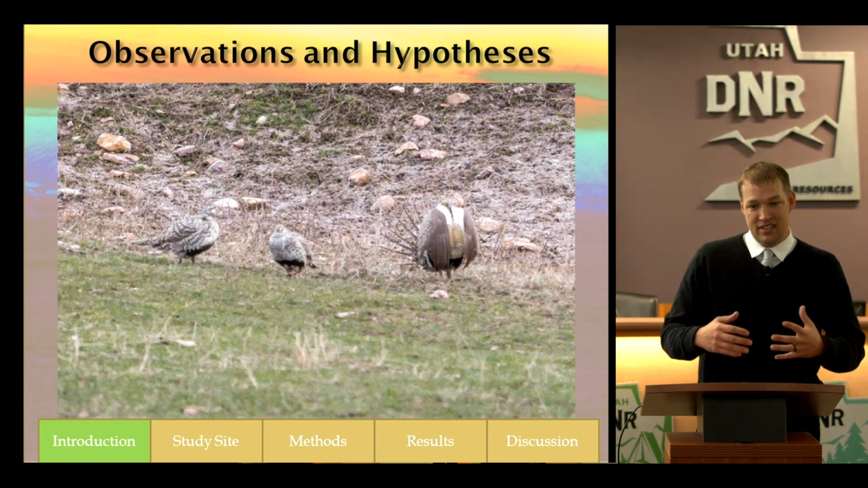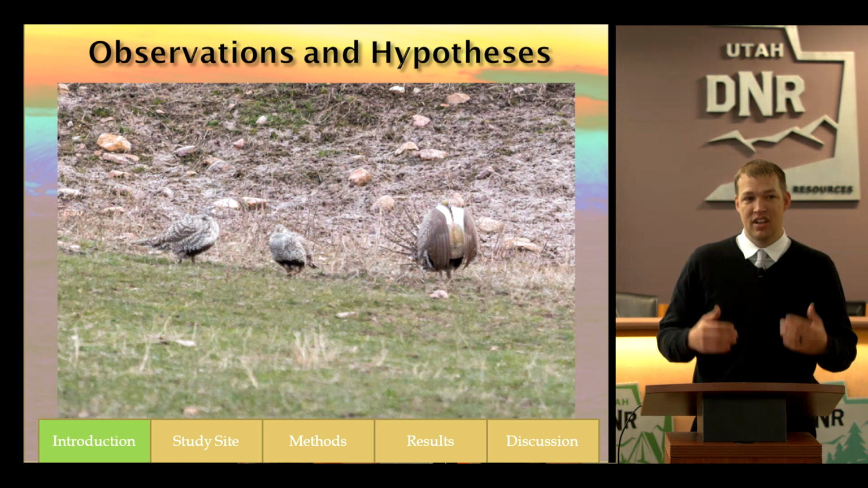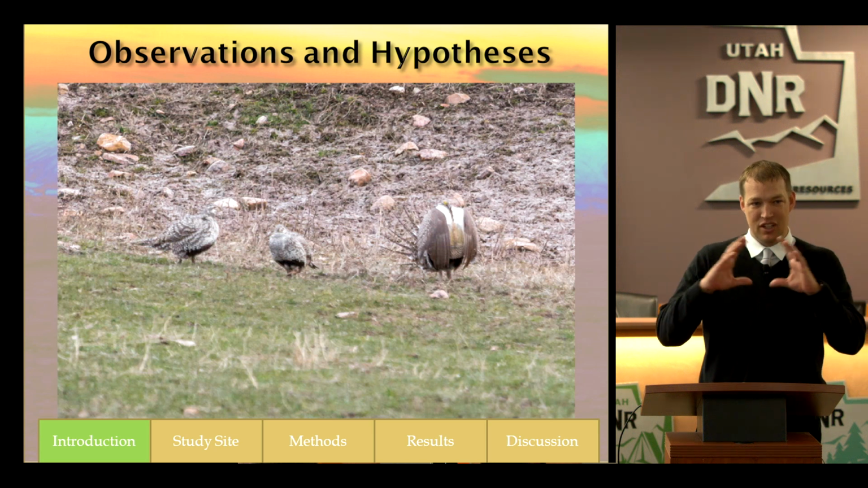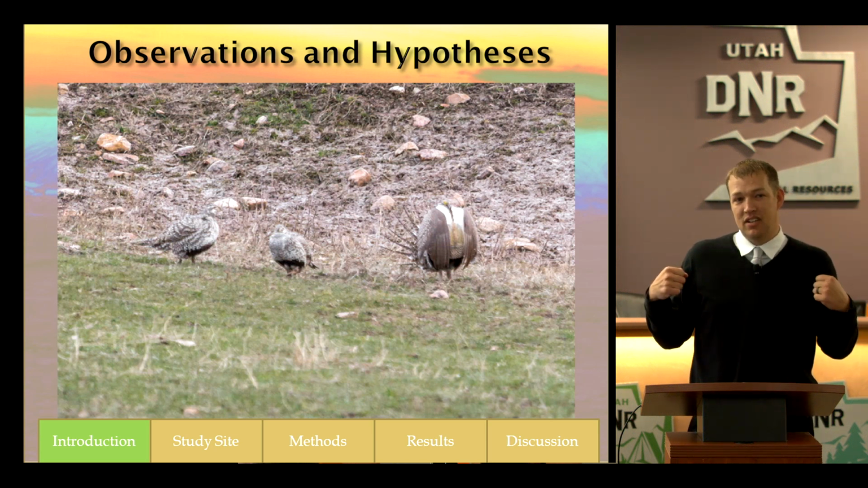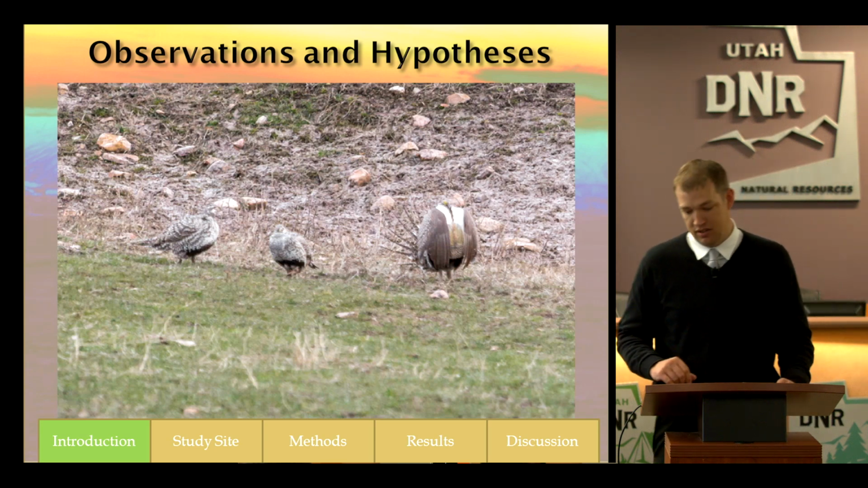However, when the male sage-grouse displays, that skin appears. The analogy I like to use is, if I'm outside in the middle of winter and I have all my snow clothes on and I look at me with the thermal camera, I'm going to appear much cooler. But the instant I take my coat off, I'm going to appear much warmer. It's going to be much more reflective of my internal body temperature.